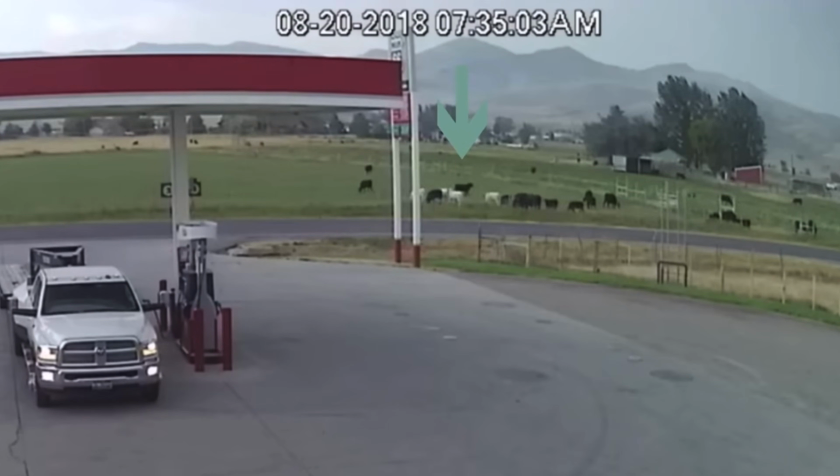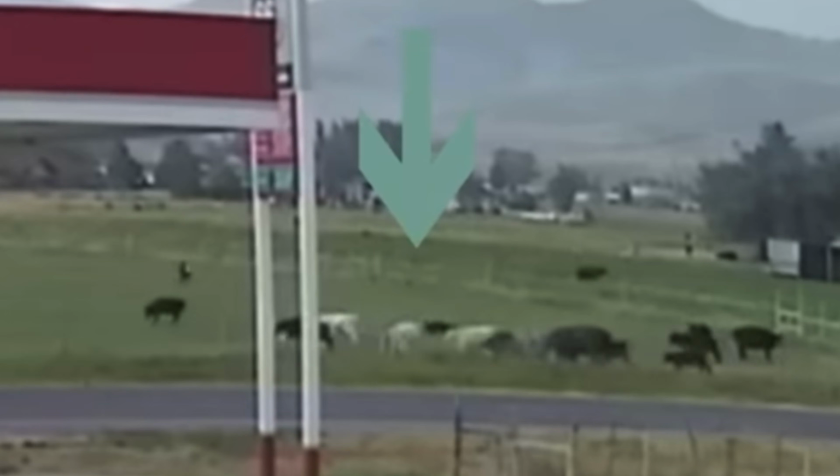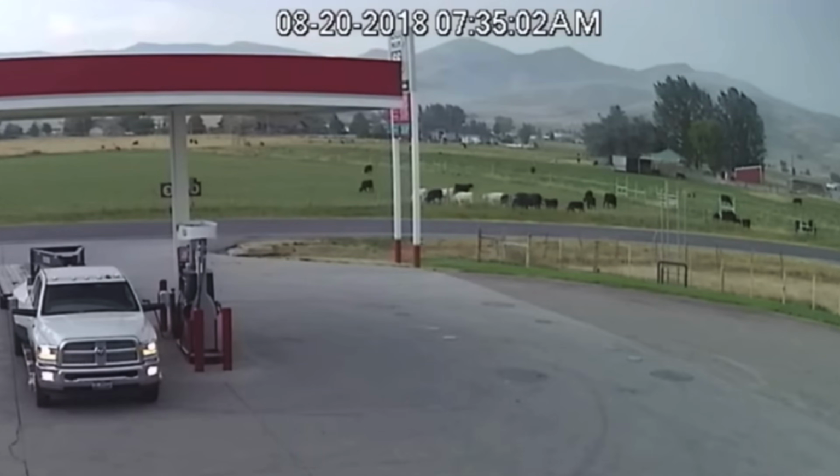Now, you were probably expecting it to strike the gas station or something, but no, it struck this poor cow. It's unknown if this cow was okay or not after the strike, but wow, just some really crazy footage. And you can't really see the strike in the video, but you can see the cow just suddenly fall over and then all the other cows scatter away and run for their lives.